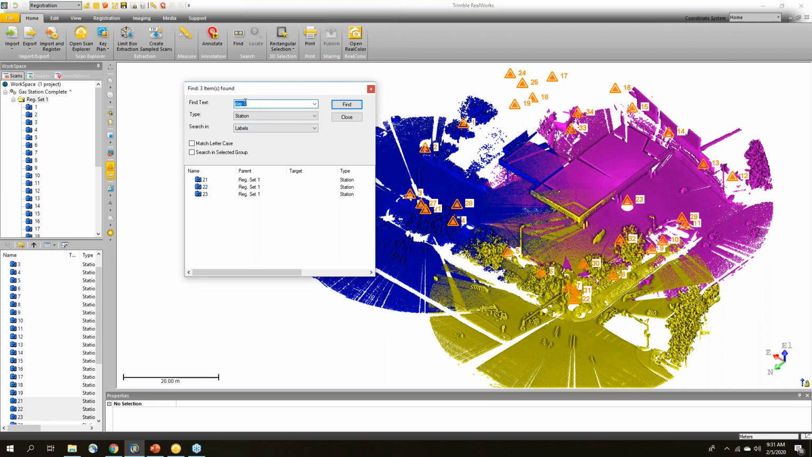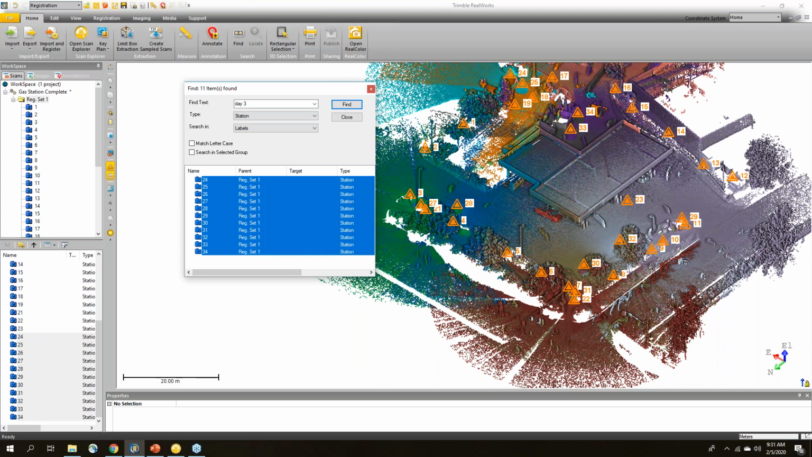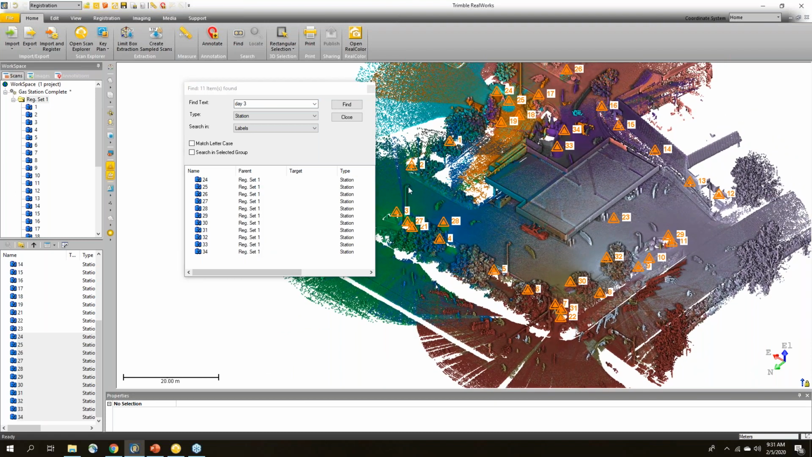If I was to change this to day 3, for example, you can see that there's quite a few more scans. So I could say view only this. And now it's going to hide the day 2 and only show me the scans that were captured on day 3. So very useful for putting your project together and doing your final registration.